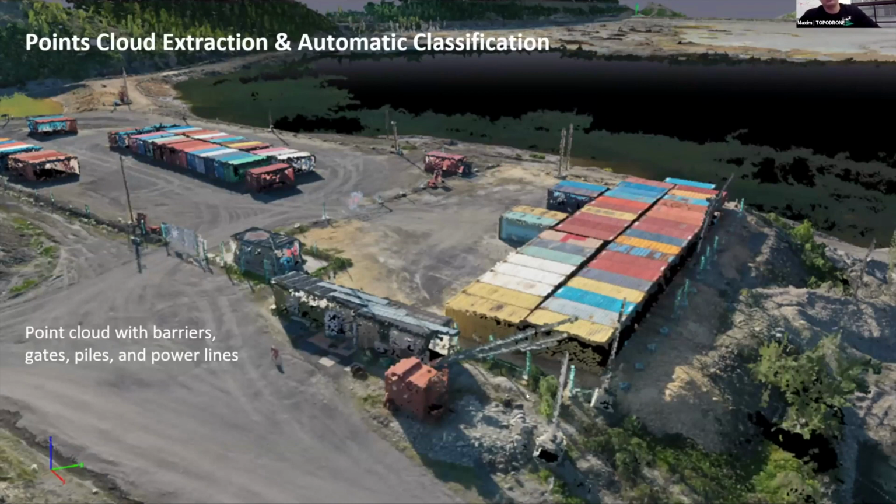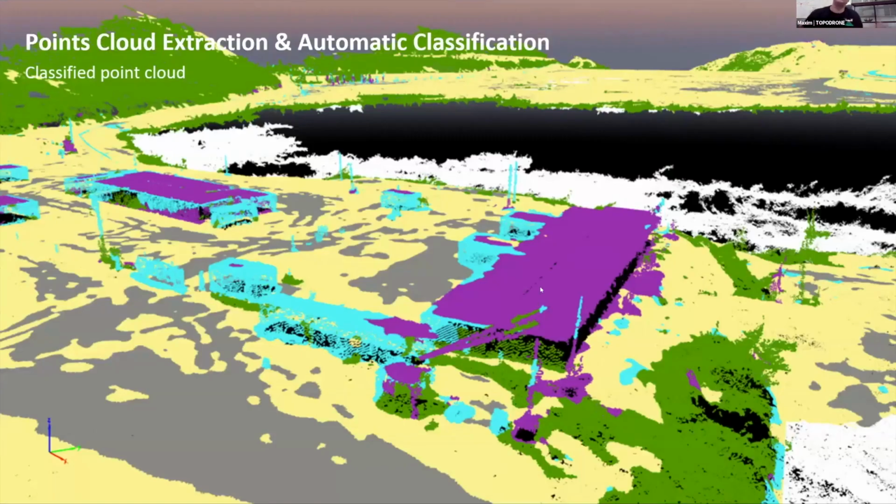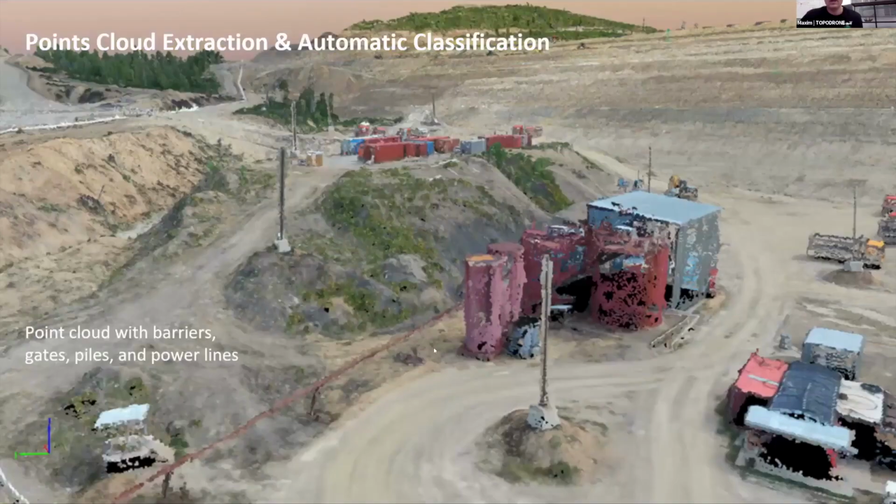And as you can see, we reconstruct all details of the mining site, such as buildings, power lines, power poles, hedges, walls, and construction sites, and it can be easily and automatically classified in Pix4D Mapper. As a result of data processing, we got a very detailed point cloud, and automatic point cloud classification was made at a high level. And this is one example of a three-dimensional model of power lines, power poles, barriers, gates, and so on.